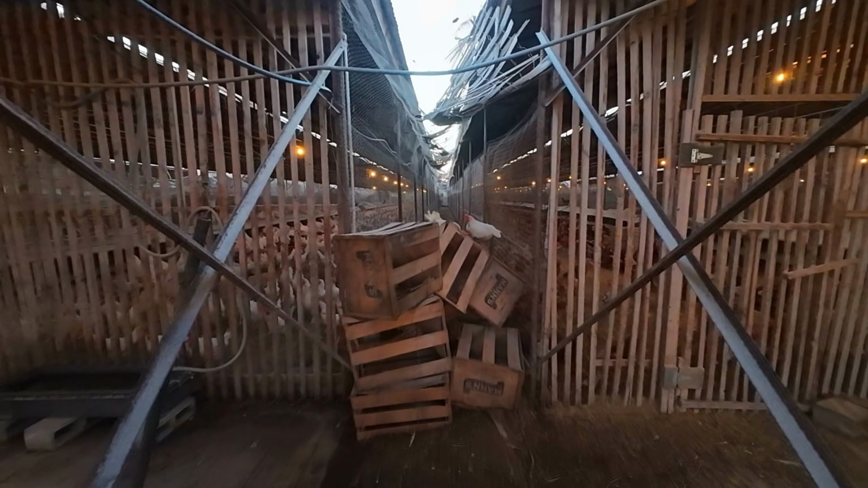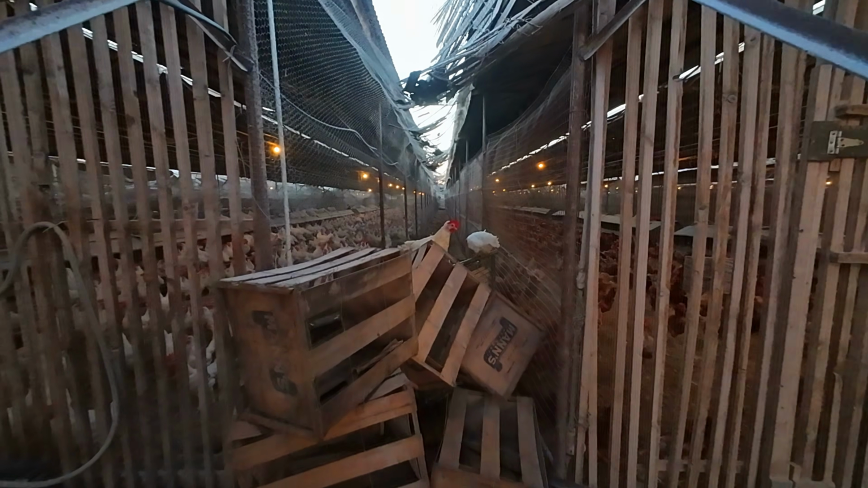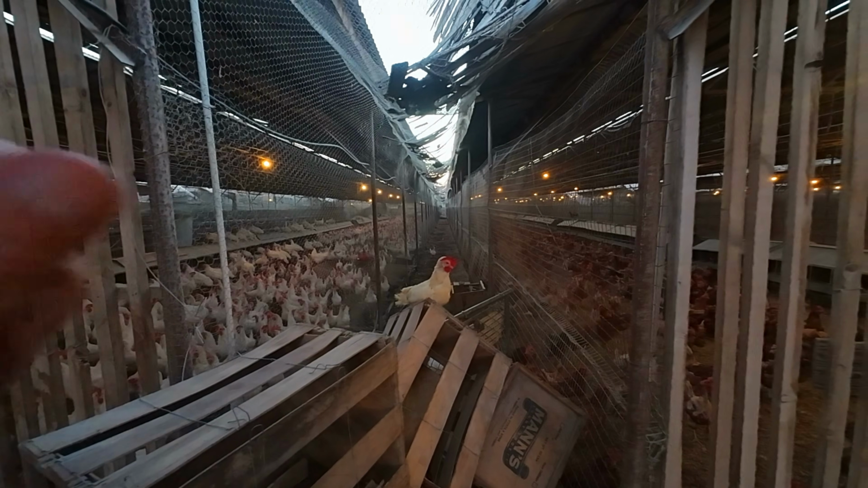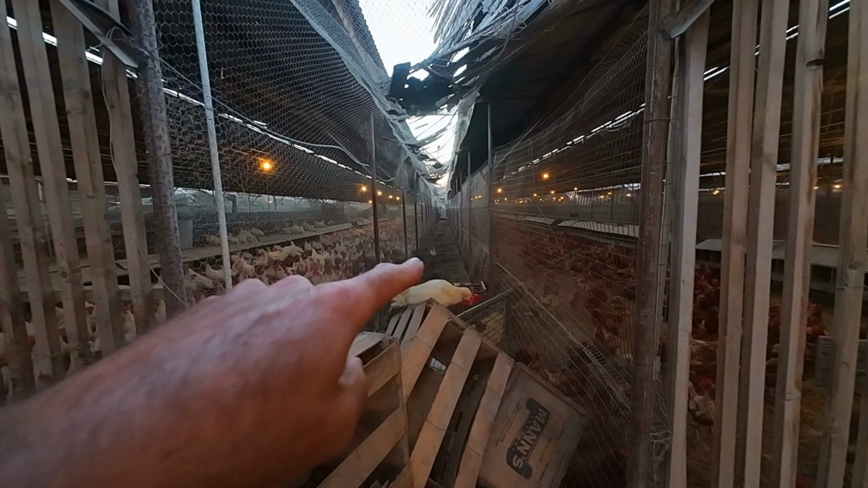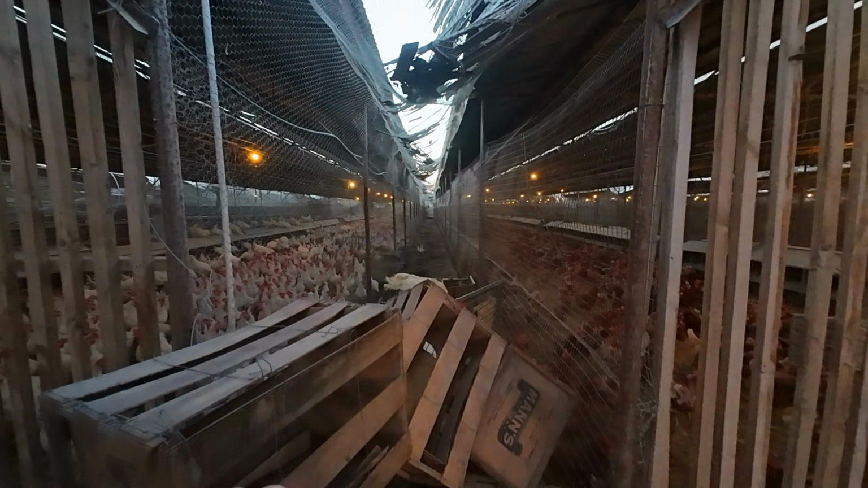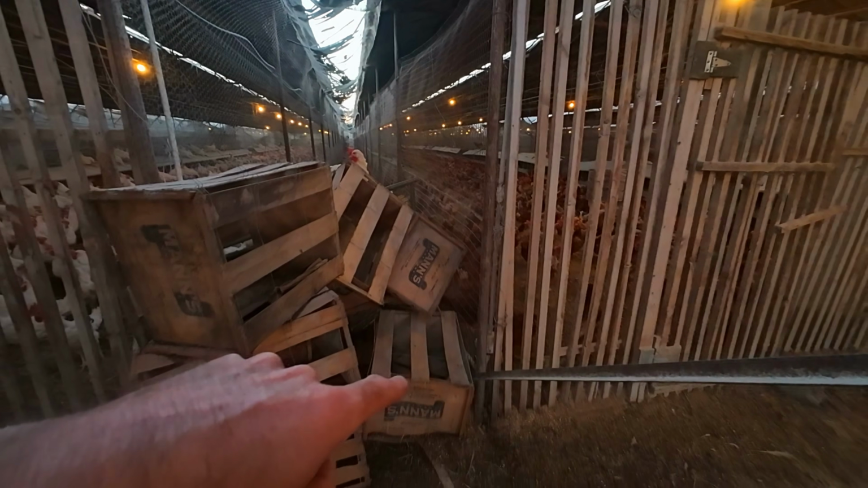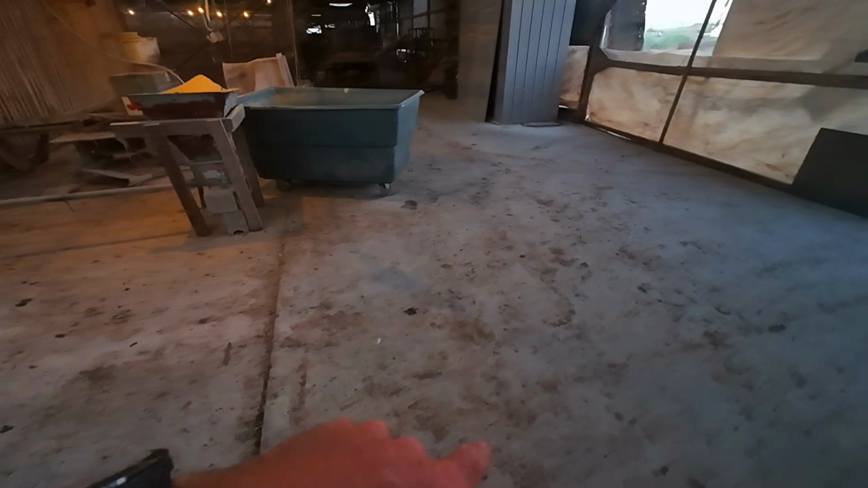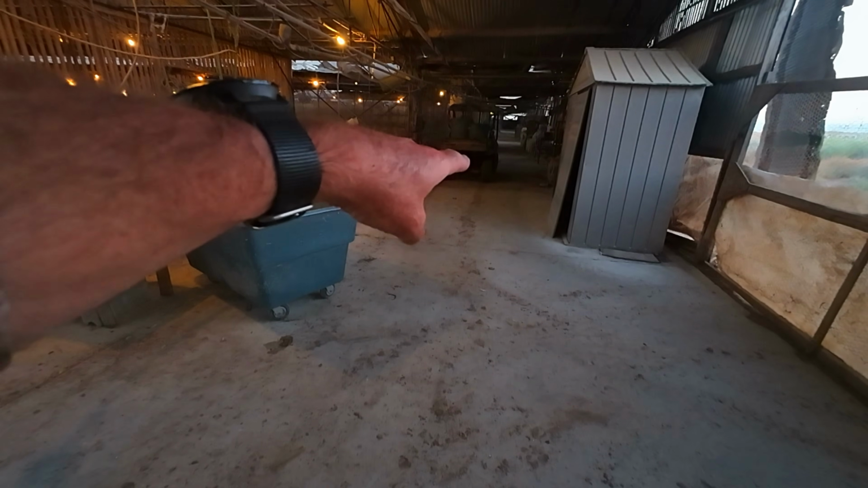Now you can see these rows here. This is what I'm talking about. A lot of times you can come through here and you're able to look down these rows, and that's usually where you'll spot skunks. And a lot of times they'll come through here, they'll climb over stuff, and they'll come out onto the concrete here. And when they get to right around in here, I'm sitting right down in that area.